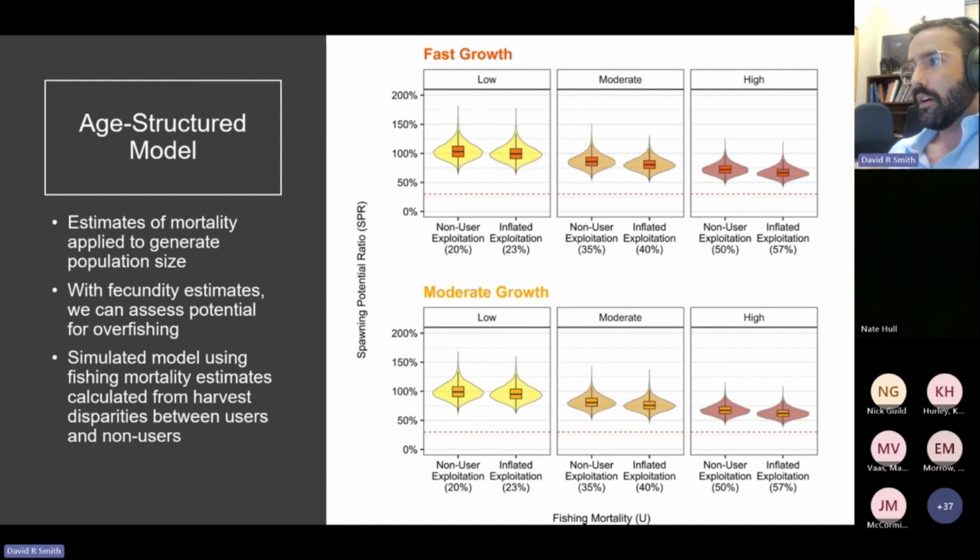So shown here are simulations. They're violin plots representing the 10,000 simulations under each exploitation scenario, with the violin plots to the left showing non-user exploitation. This is the exploitation that we estimated before the implementation of live imaging sonar. And then next to it, we show the response to inflated exploitation. This is what we hypothetically estimated exploitation might increase to relative to the use of live imaging sonar.